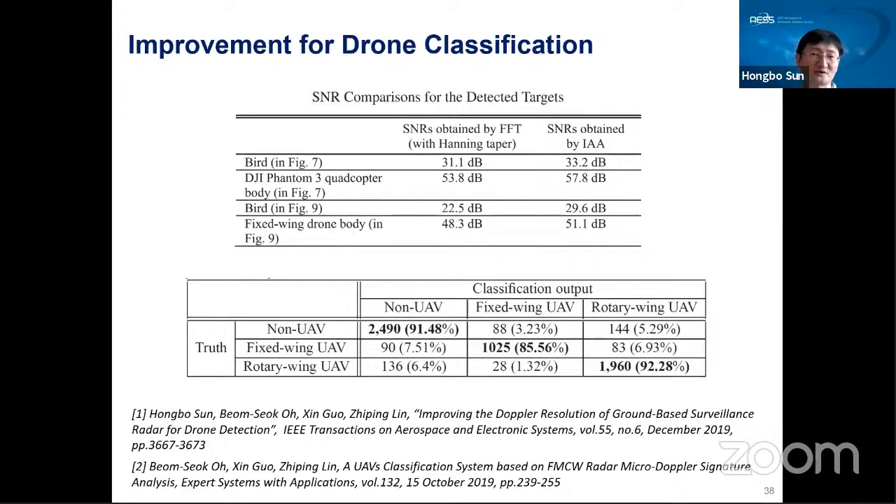For example, in our processing, we normally use the Hanning window. But this Hanning window will cause maybe a few dB processing loss for the signal to noise ratio. When we use the IAA, we don't need to apply this taper function. So we compare all the SNRs for all the drones and also the bird. We see a few dB higher SNR, so that means we can have an even better detection performance.